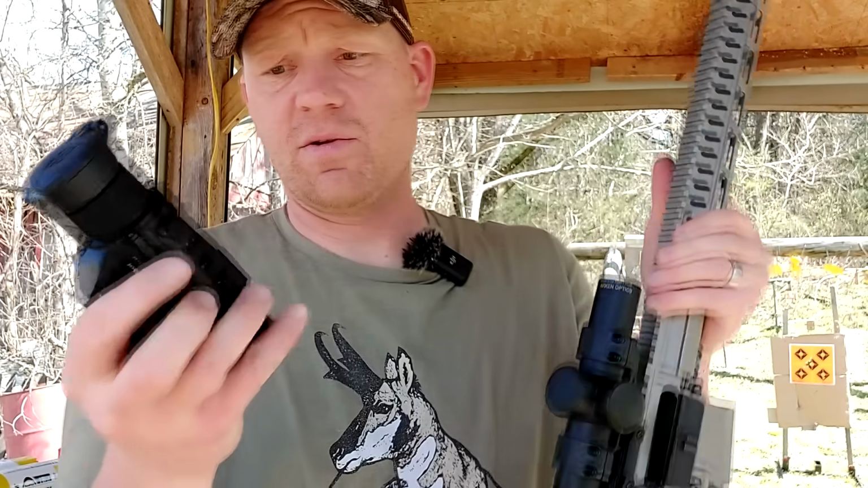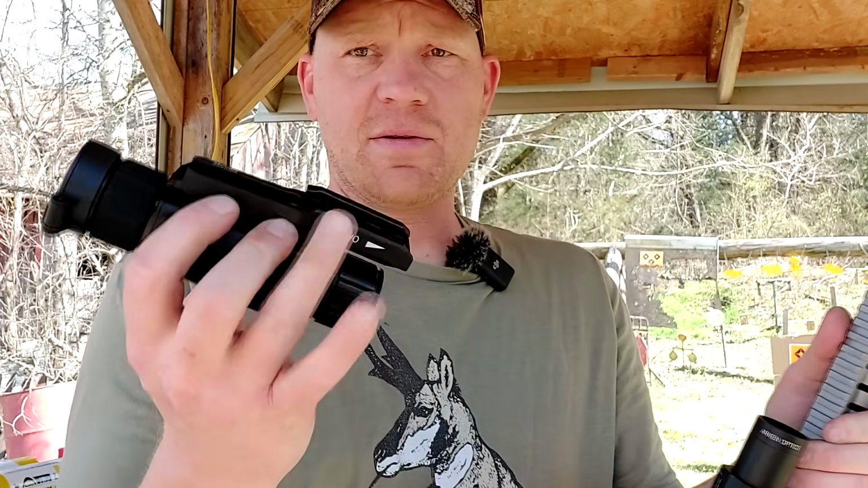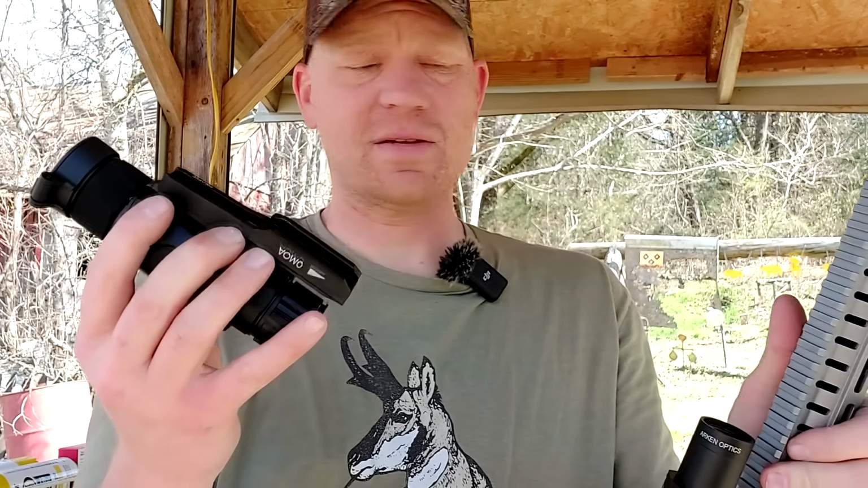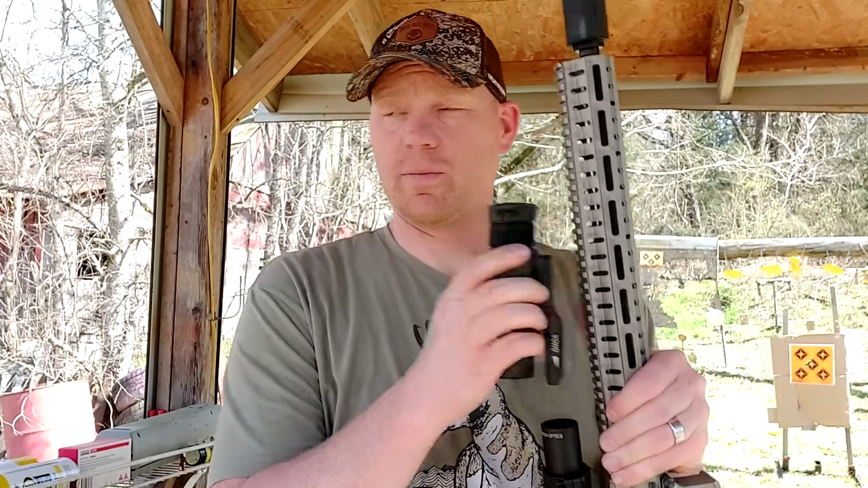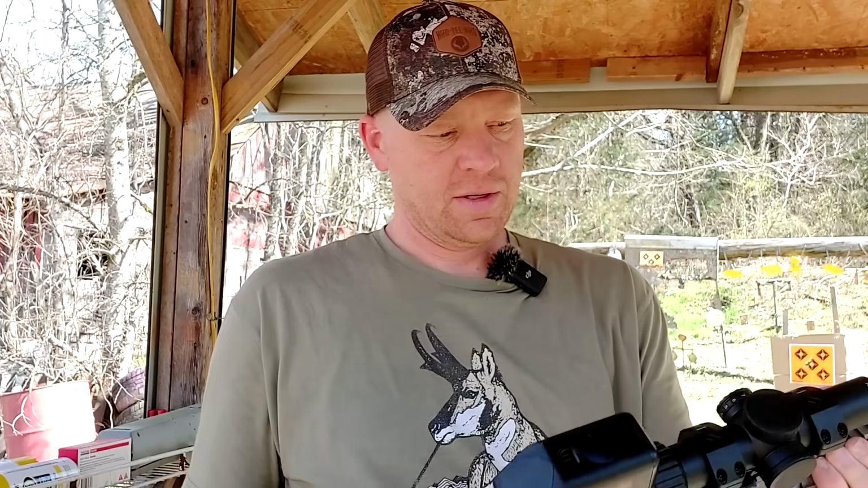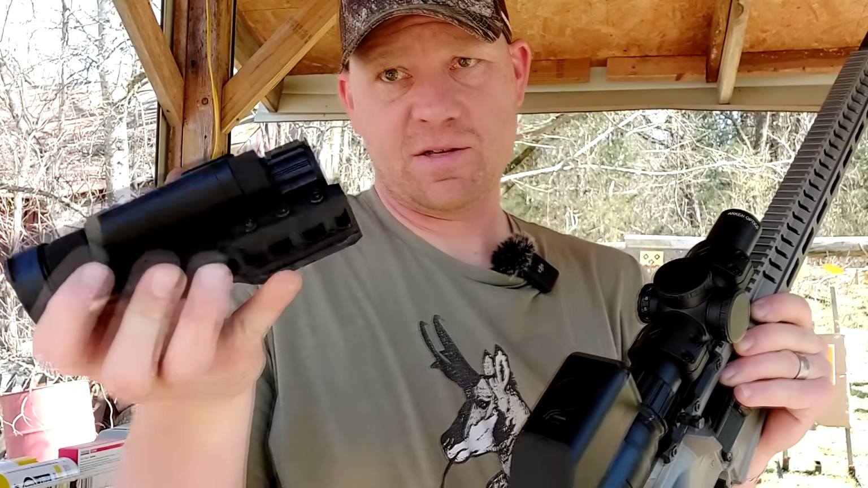This is probably one of the coolest things I've ever picked up. I'm swapping this mount out for a quick disconnect. Once you have that quick disconnect, boom, this is a thermal. Boom, that's a thermal. Boom, that's a thermal. This can turn everything into a thermal, as long as you can mount it. But this mount is just three screws.